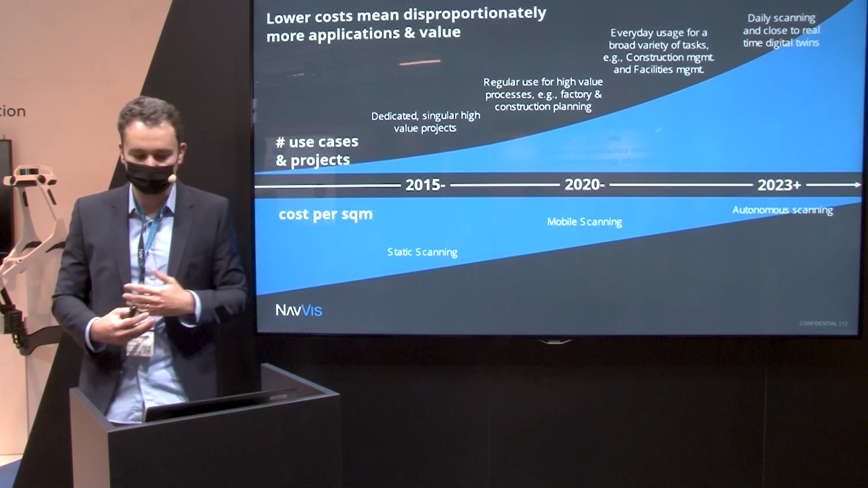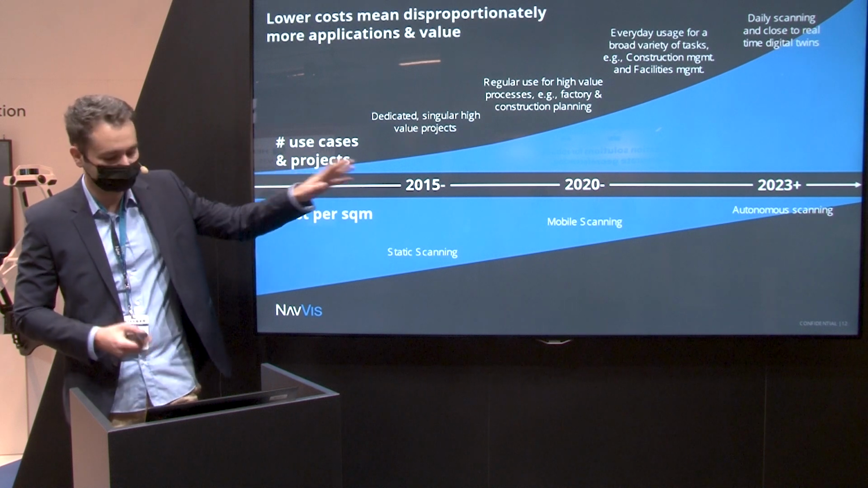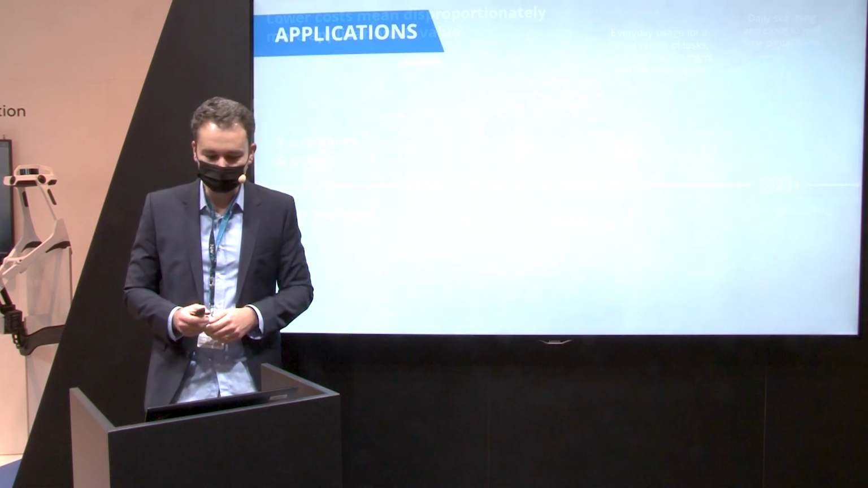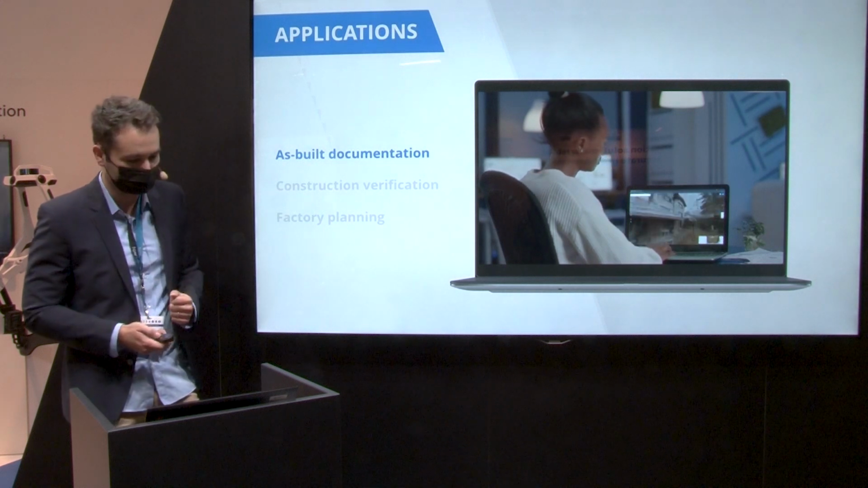And it's basically something that still is going to happen no matter what. The question is really just how we are going. Today, however, is the year of mobile scanning, where this is basically having the impact on our market. But let's look again into the applications, to close this presentation.